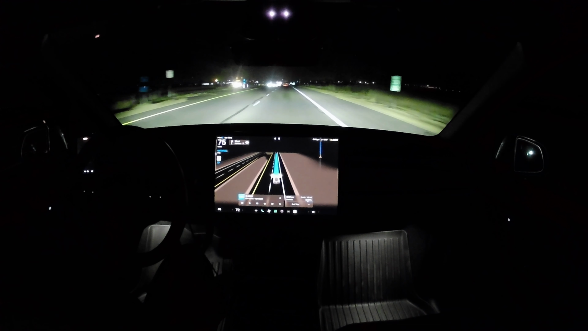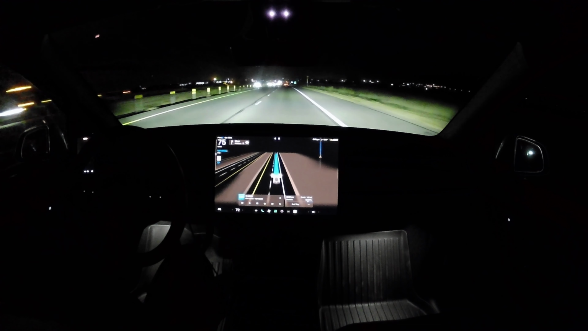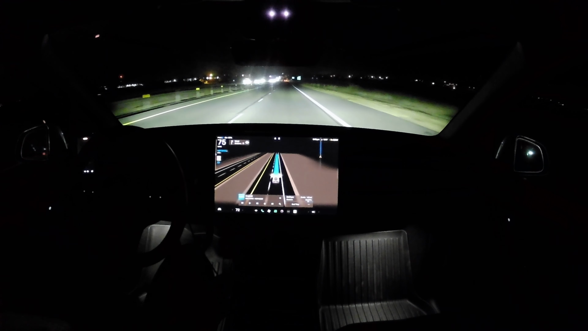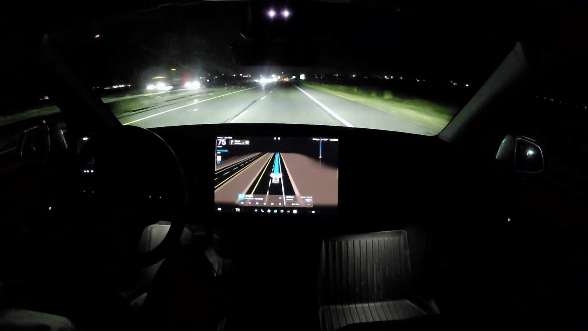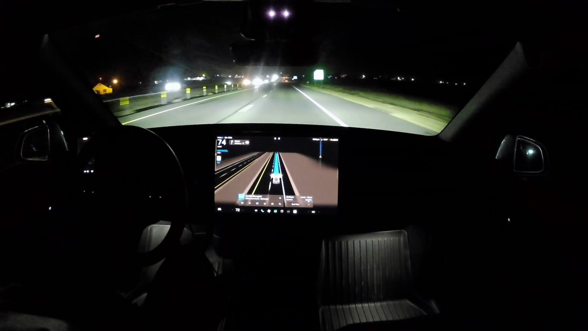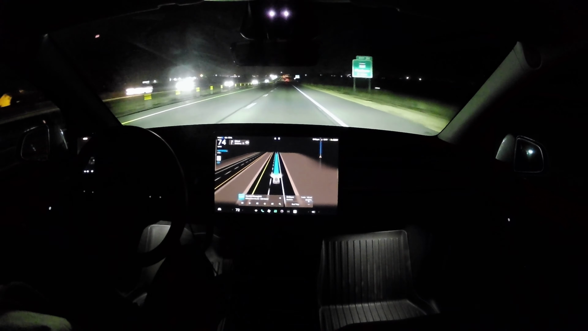Okay, here we come to the exit ramps now. You can see them in the distance. You can see them out the window, not on the overhead display yet. Hudson went by.